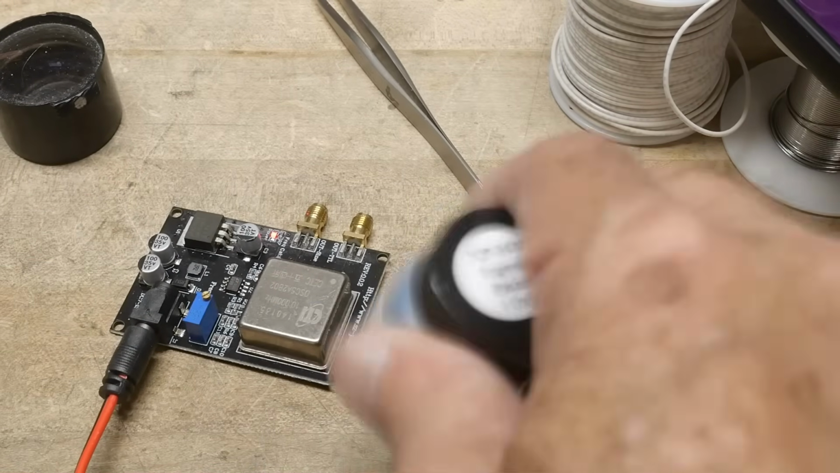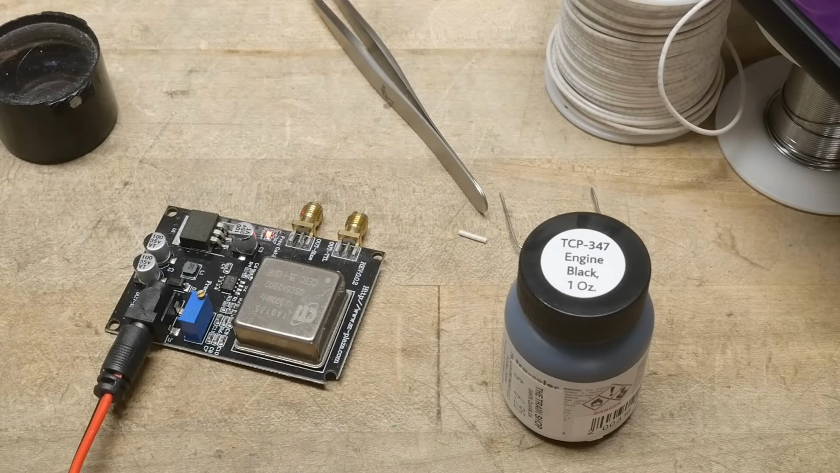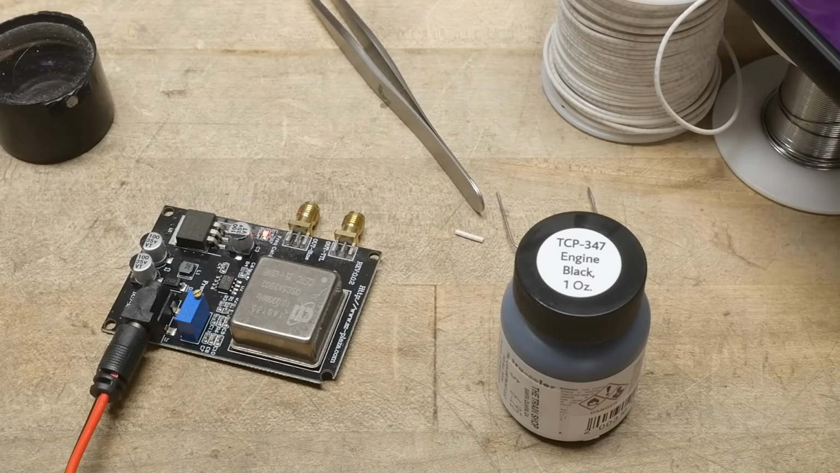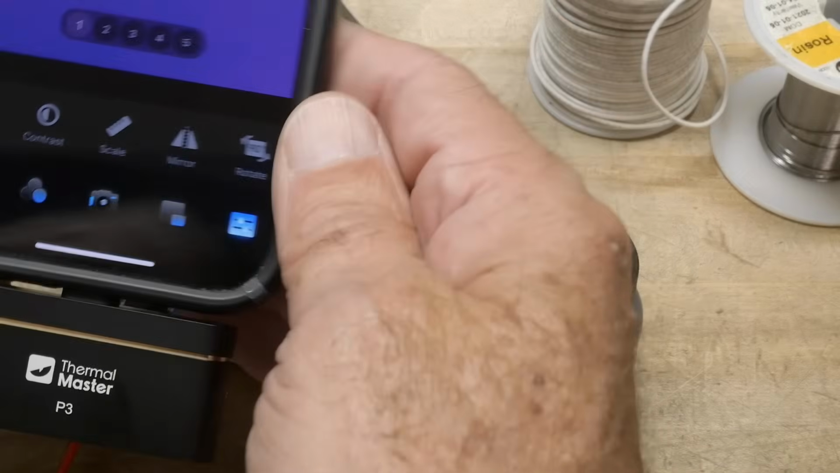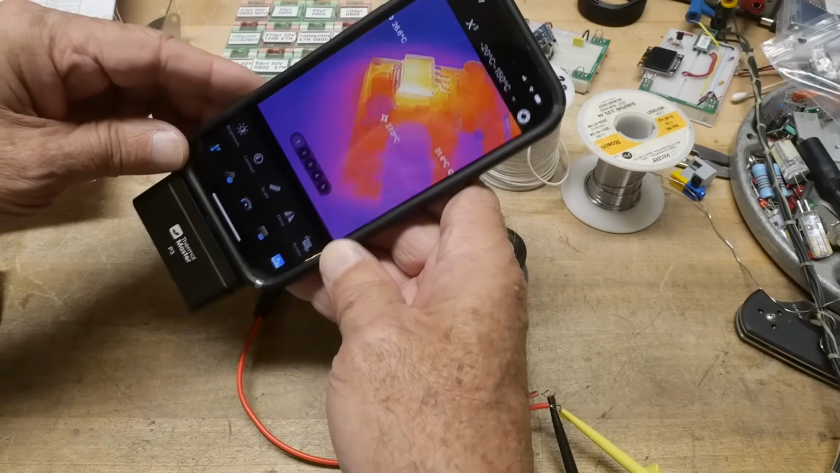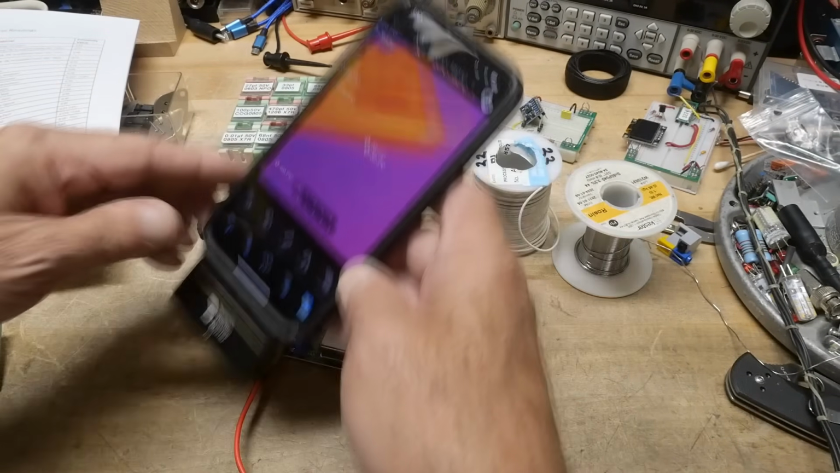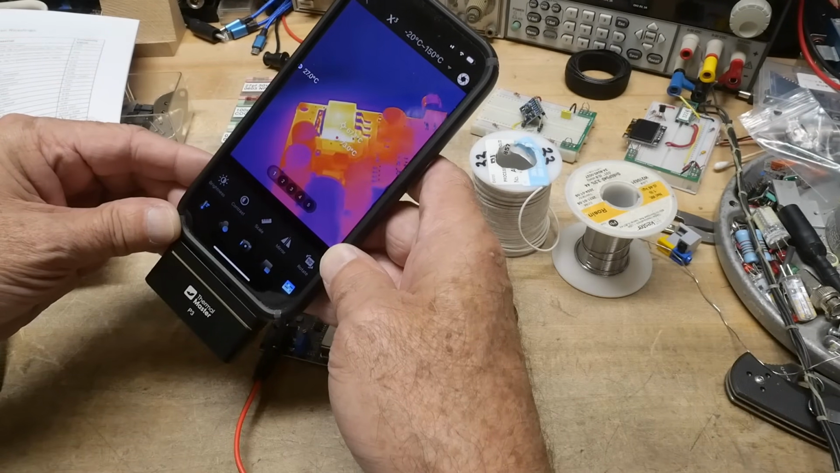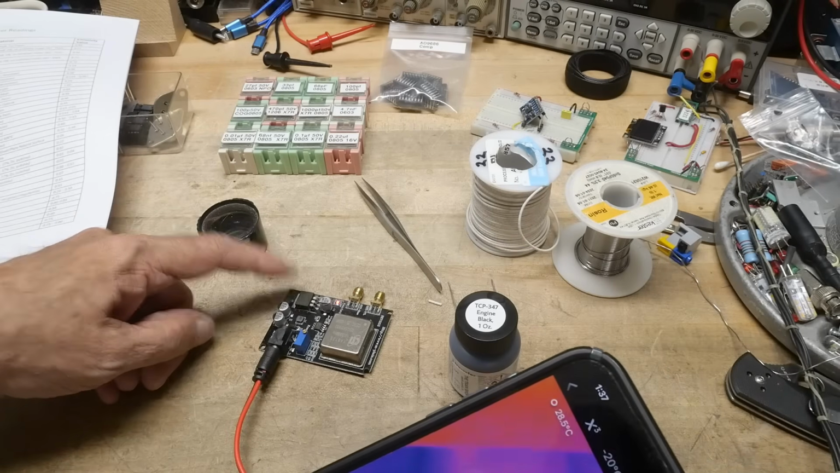And why did I buy paint? And what am I doing with this? So I have been careless, and it's been pointed out to me in the comments, please keep me honest, that when you're measuring the temperature of things, you can use your thermal camera, and it will tell you how hot things are getting. Like this 3-volt regulator over here is getting toasty, about 66 degrees C.